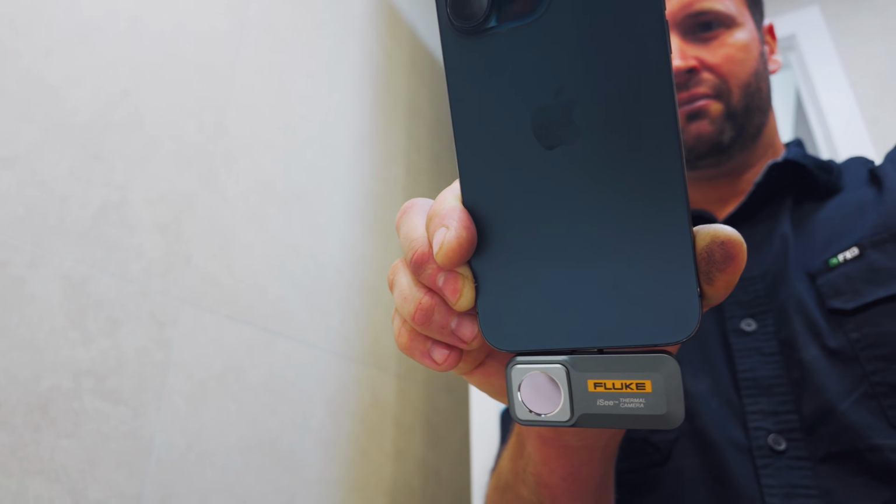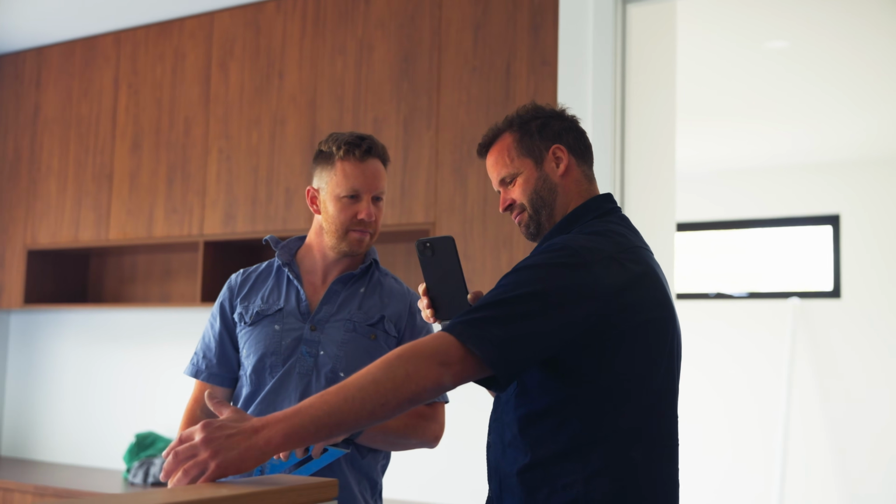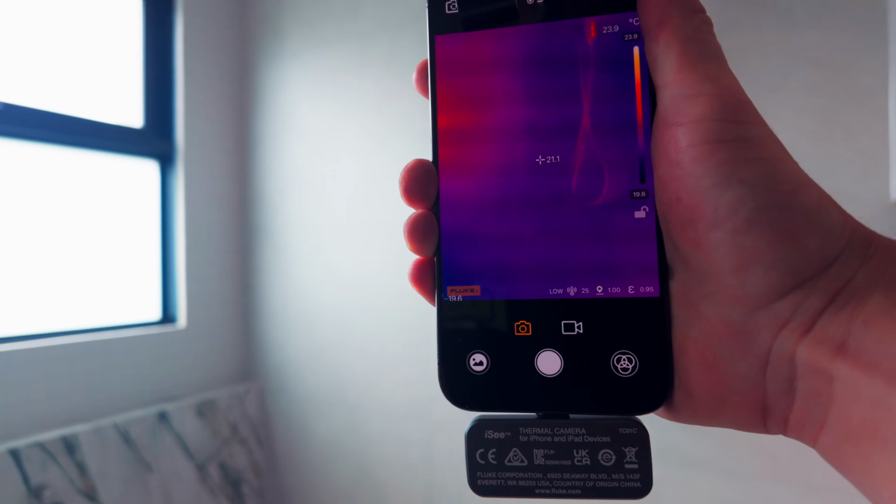Jared, first and foremost, have you ever used a thermal camera before on site? No, it's good to have the opportunity to give it a go. No, that's awesome. And what do you specialise in with your work as a carpenter? We specialise in duplex builds and bathroom renovations, so something like this is exactly what we need.